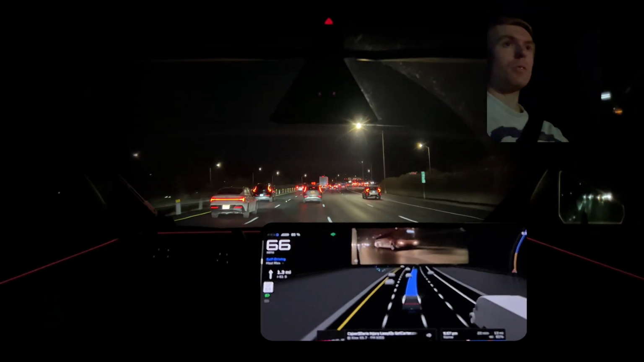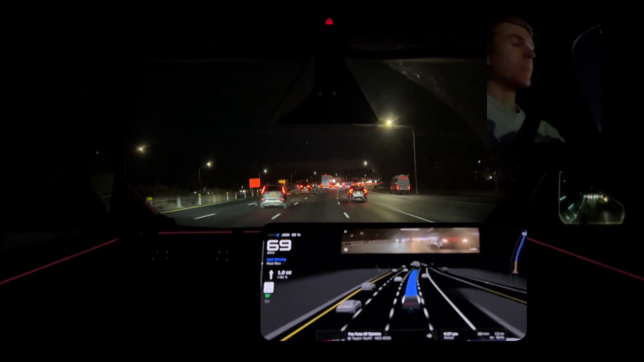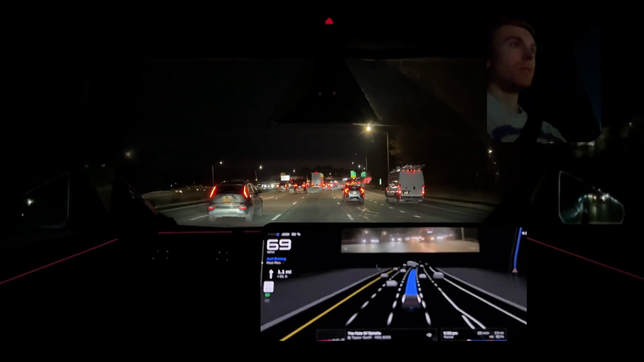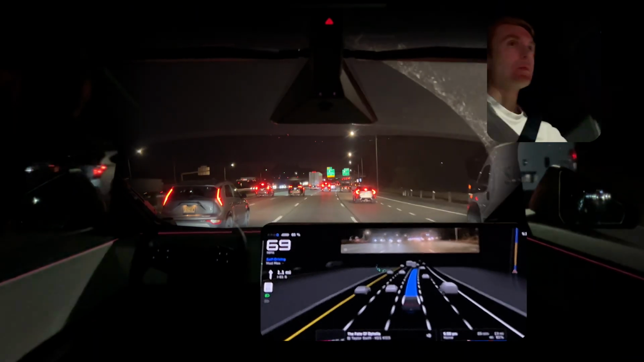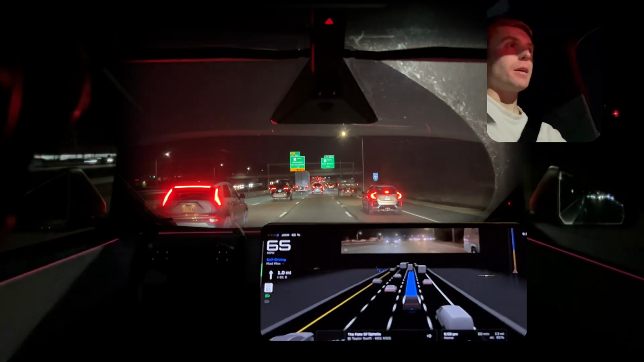Let's see if we have this failure to commit now. Lane change was good. No problem. I like our position here.